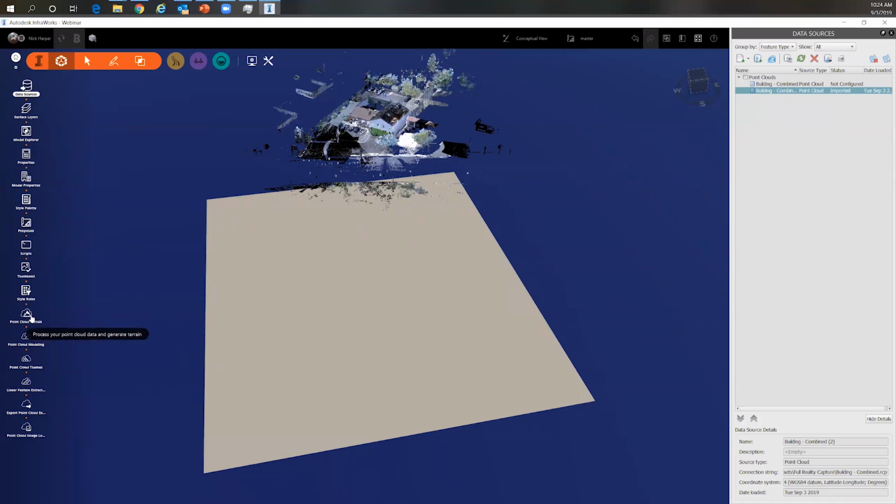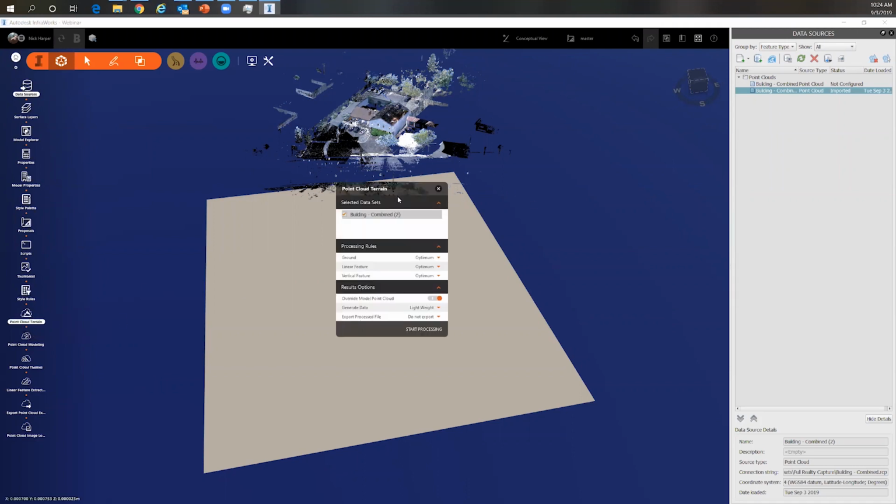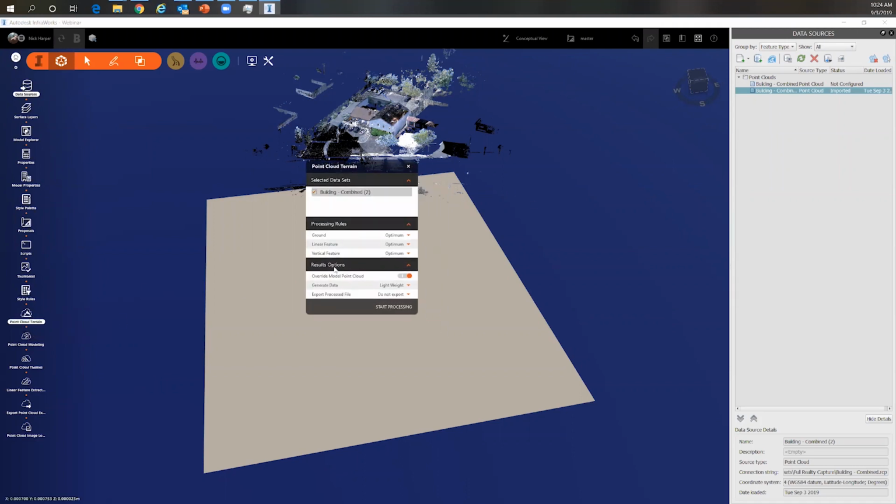And let's see if that's come up on your screen there. Yes, it has. So go to point cloud terrain, and I can choose some options as far as how it filters out data. So it's filtering out vertical features, vegetation, things of that nature, and tries to create an actual digital terrain model by filtering that information. So I can hit start processing here. That will probably take a few minutes.